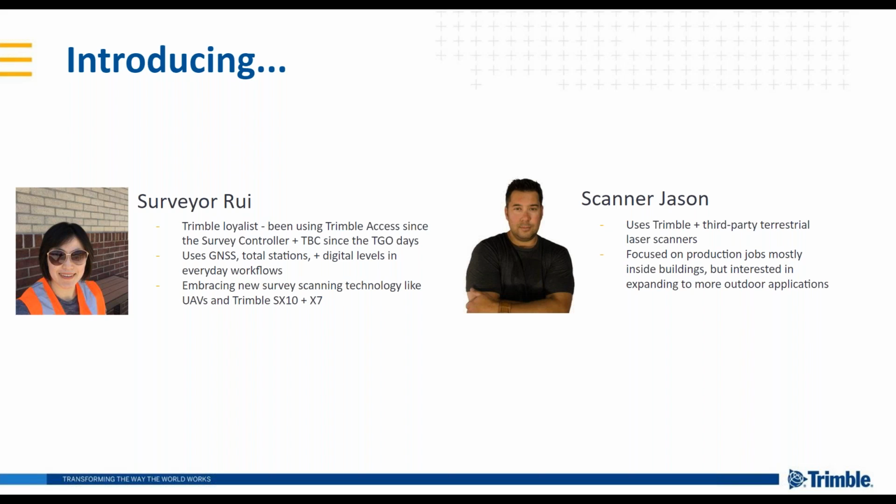We run total station type of survey, we run GNSS survey, and recently scanning becomes the next buzzword for our crew, and we start to see more and more projects using the scanning technology inside of it. But most of the time, our biggest interest is how we can integrate all these multi-sensor data into one place and let them align with each other.